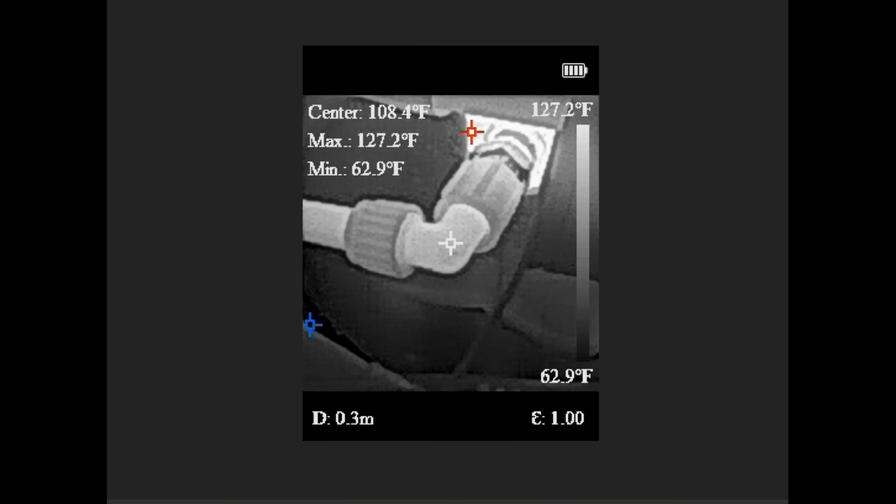Next, this is the output of my water heater in the RV. So you can see the piping there, and I've switched it to a different palette. So this is white hot palette, and you can see right there it's giving me the max 127 Fahrenheit, which is pretty close. The water heater kind of cuts off at 130 Fahrenheit when it's finished its cycle of heating water. This is actually a space heater that's turned on.